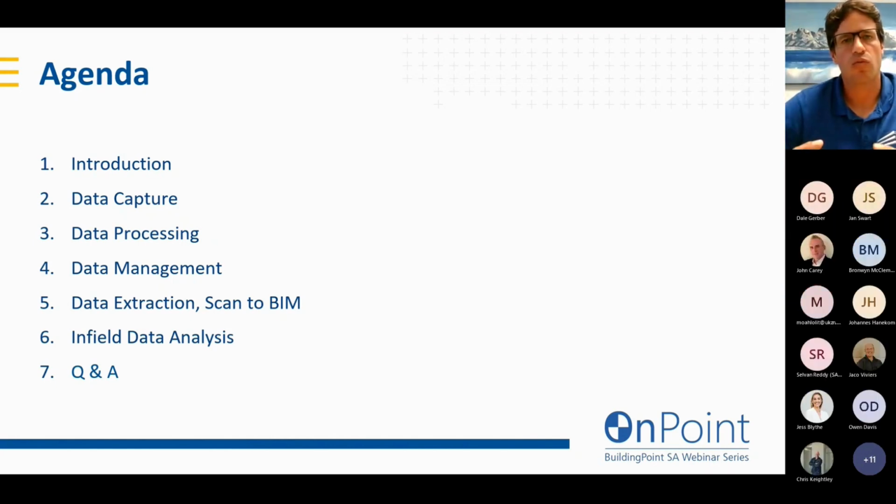Break it down into what we can do with our data capture, what we can do with data processing, data management, and then obviously the data extraction, actually taking the data out into the BIM model. And then also look at the possibilities that we have with in-field data analysis as well. There'll be some tips and tricks and some advice on what I've found to work well for myself over the years.